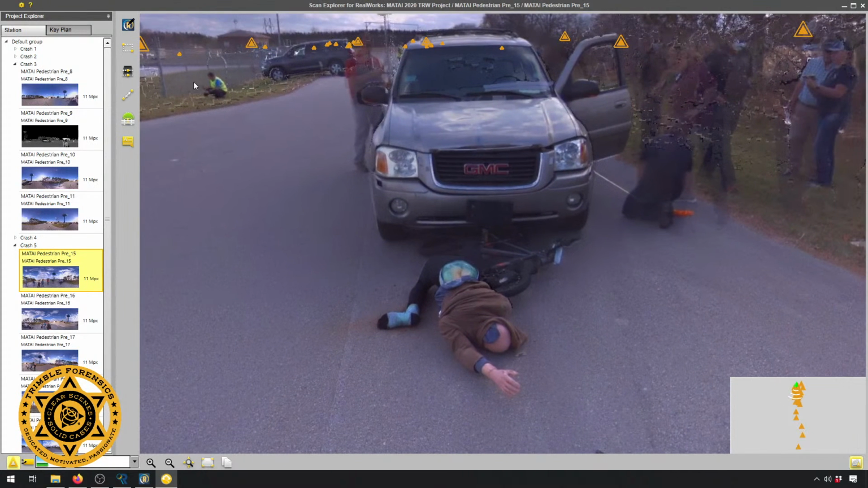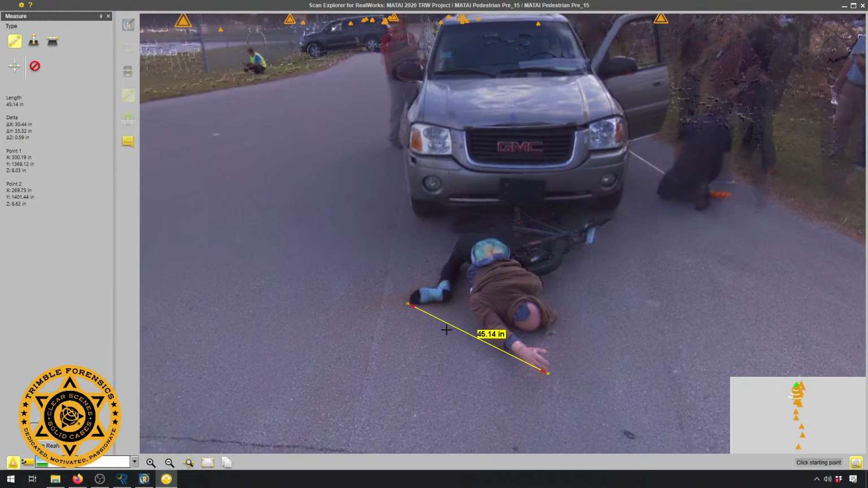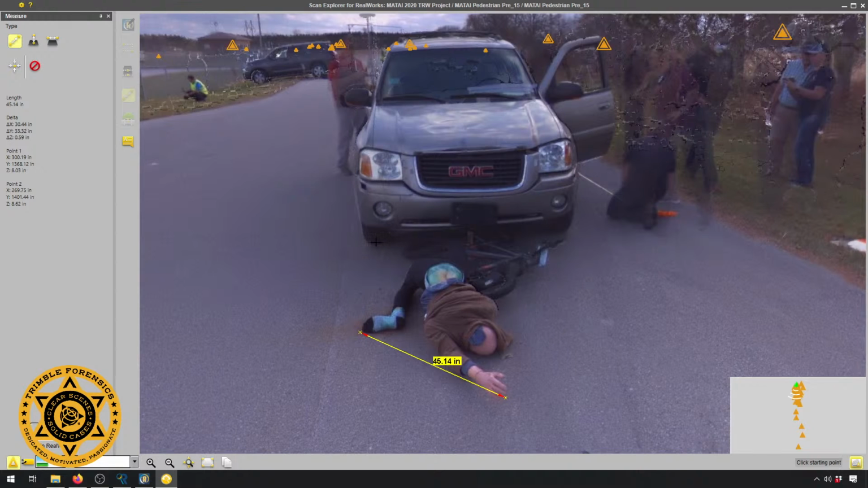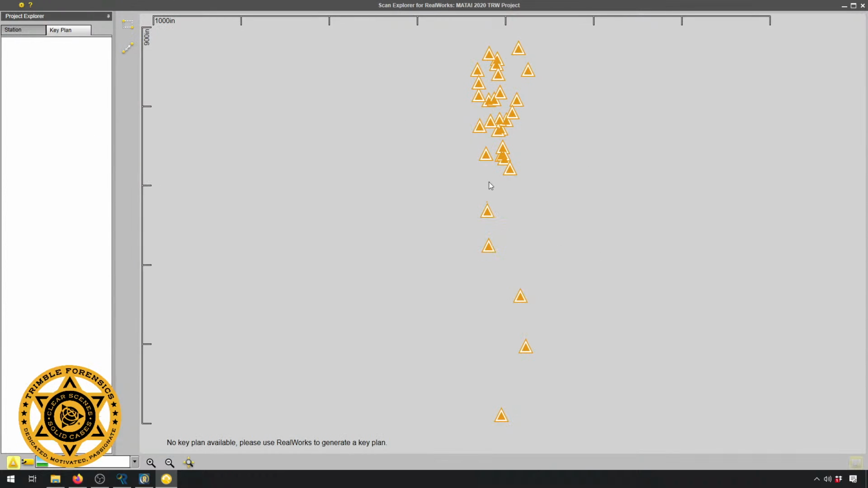I'm assuming from here you can still take measurements if you need to. Absolutely. If we needed to know any dimension on here, we can definitely do that. Good question on the Scan Explorer. Typically there's a key plan which shows you a bird's eye view of where the stations were set. I didn't generate one. I didn't touch this. I didn't think we would go into it.